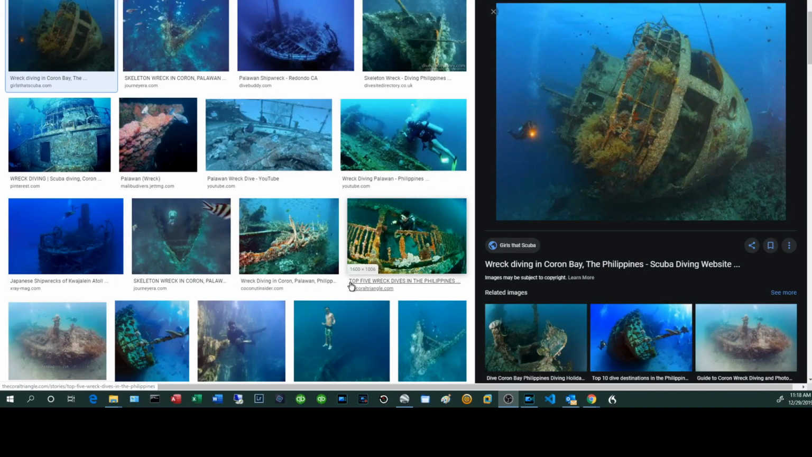So let me take a quick minute to explain why those contour lines and those maps are so important. If you're fishing in a random spot and you don't have really good structure, for example, Palawan Wreck out of Redondo Beach would be a really good structure. And of course, a big significant structure like that is going to hold and attract fish.